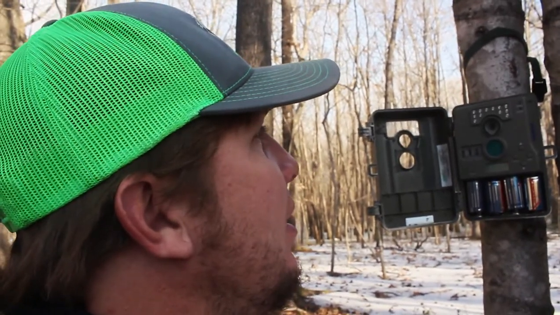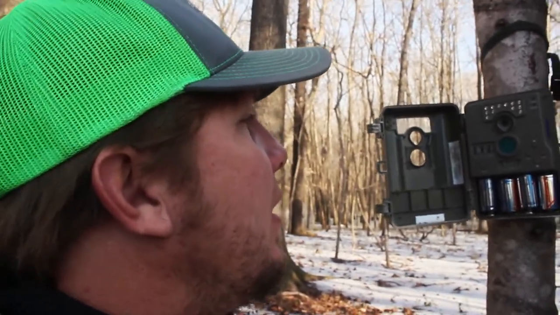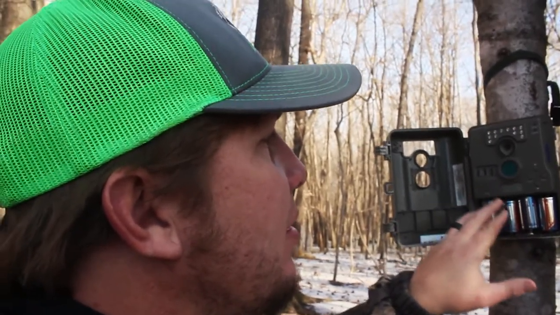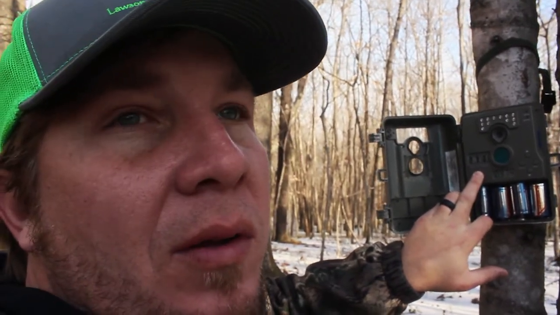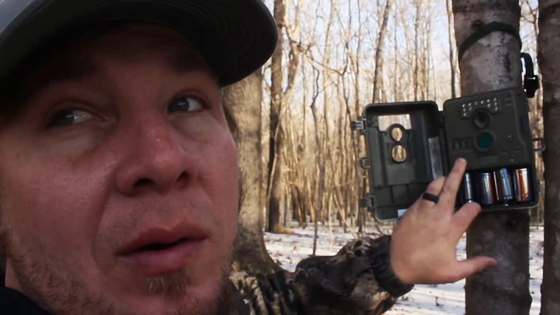So it'll be a product I need to make, is something to keep ants out of your cameras when it rains a lot. But here it is, still taking pictures of me now. So I'm gonna turn this camera off and put a new camera on the field on a stake. And then we're gonna go to another spot.